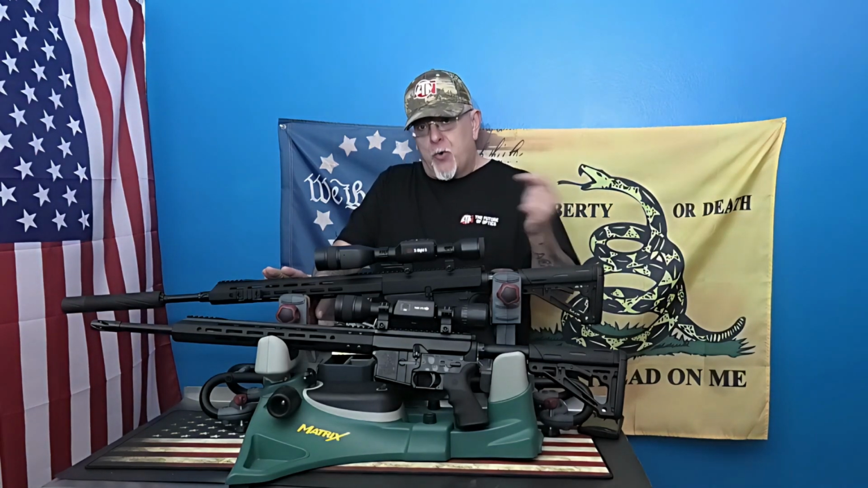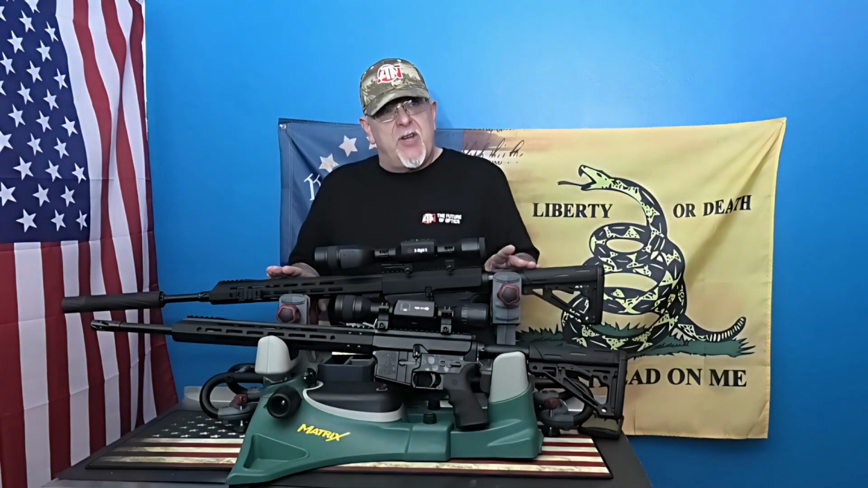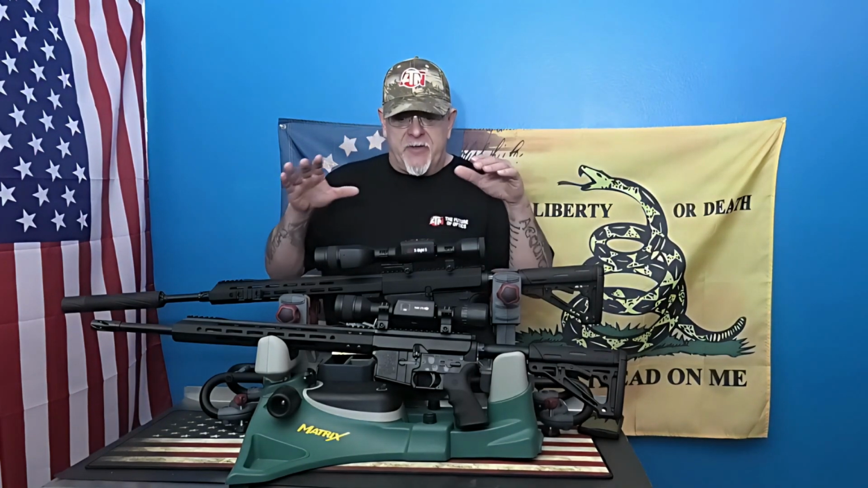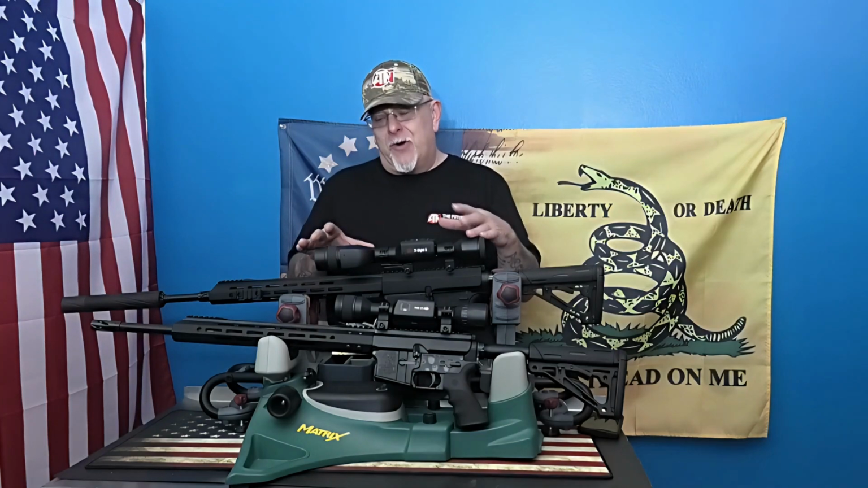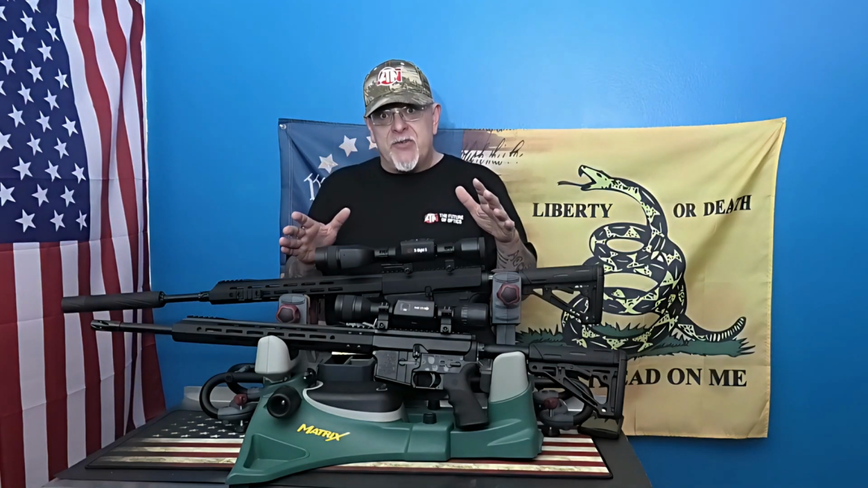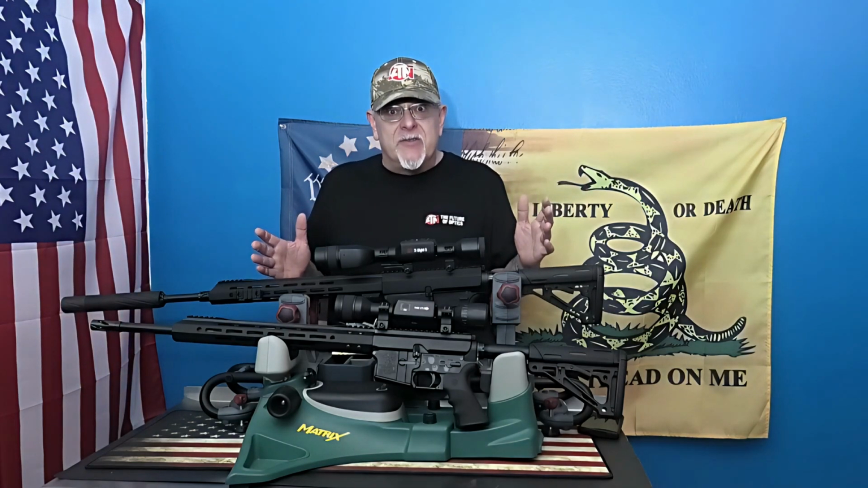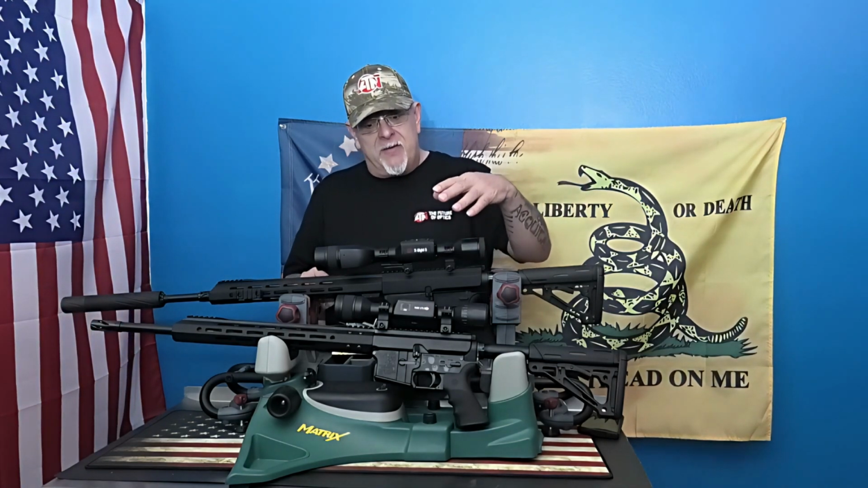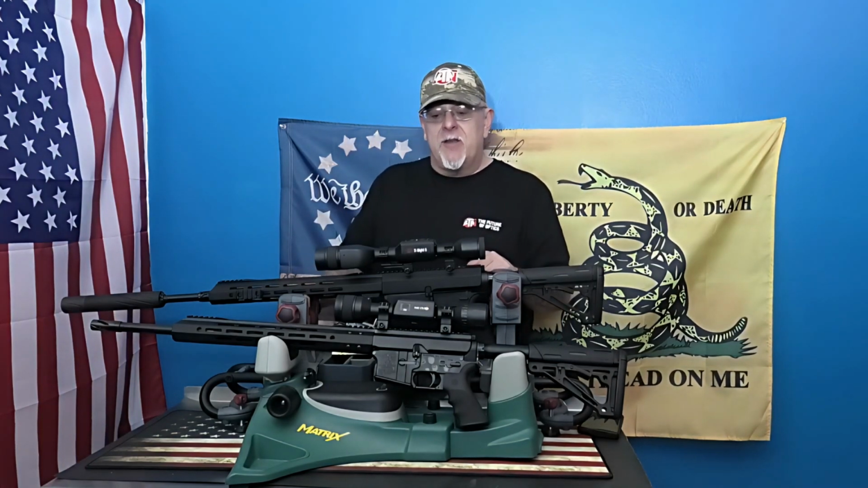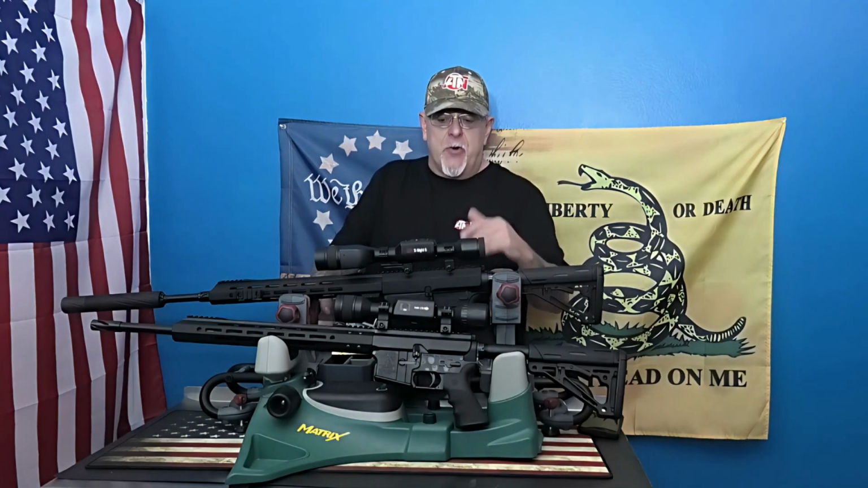I want to upgrade to the 640 by 512, I believe the BlazeTrek 625. I really want to upgrade because this 319 with a 384 is this clear on an image. I can't wait to see what the 640 does. Not only that, eventually we're going to wind up getting the Thor 5, so we get all the bells and whistles on a thermal scope.